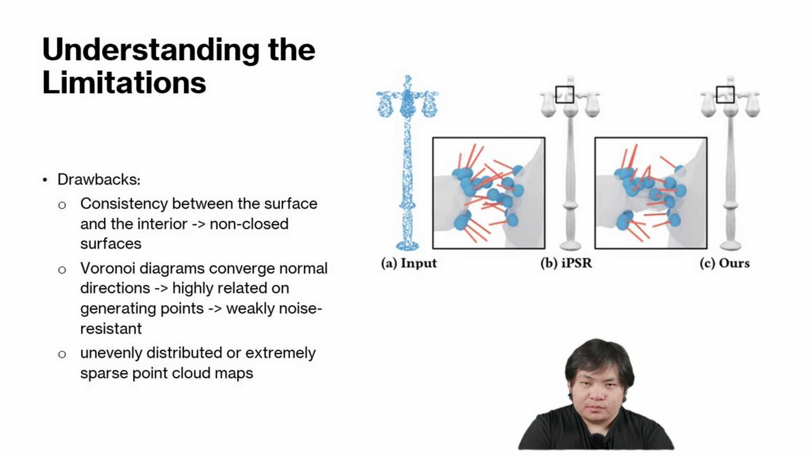First is the consistency assumption between the surface and the interior. It will force some non-closed surfaces into closed ones due to this assumption. The second problem comes from the Voronoi diagram. On the one hand, the excellent performance of the Voronoi diagram lets the global normal direction converge slowly, but the Voronoi diagram itself is highly dependent on the generating points, meaning that it is weakly noise resistant.